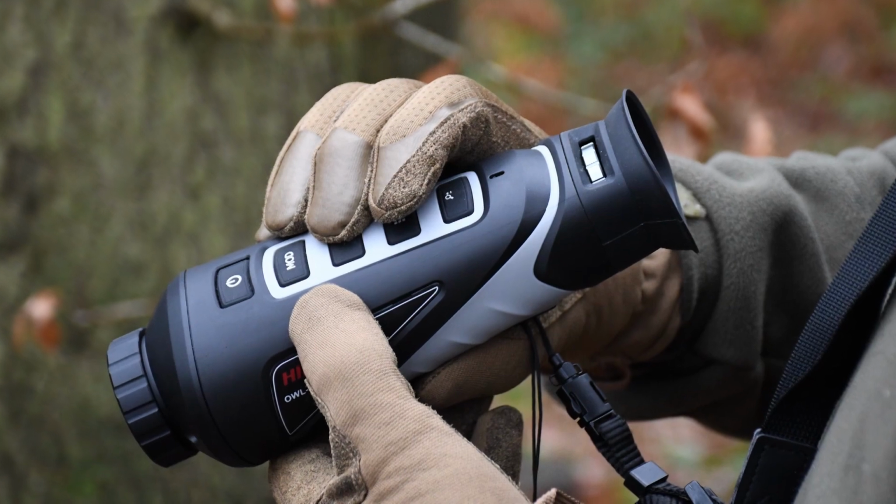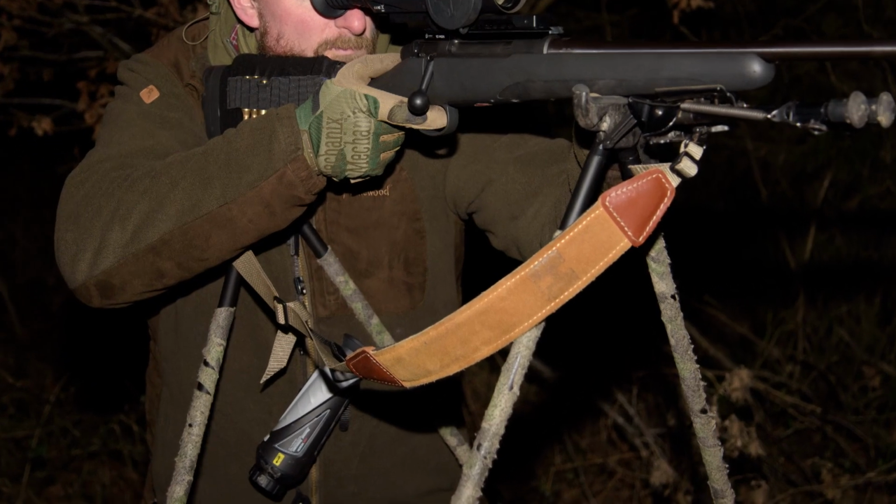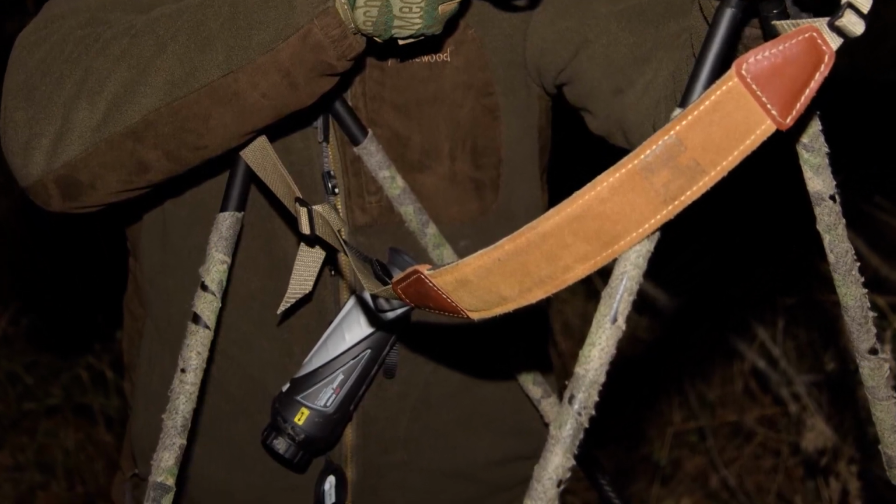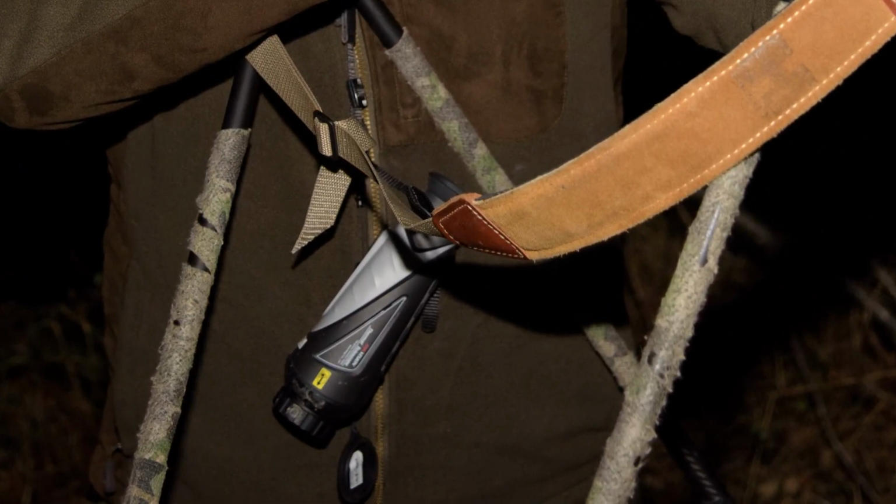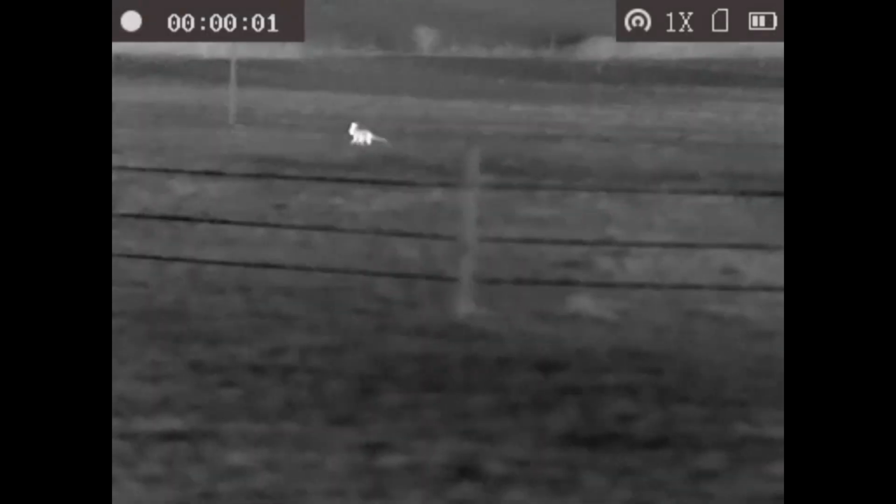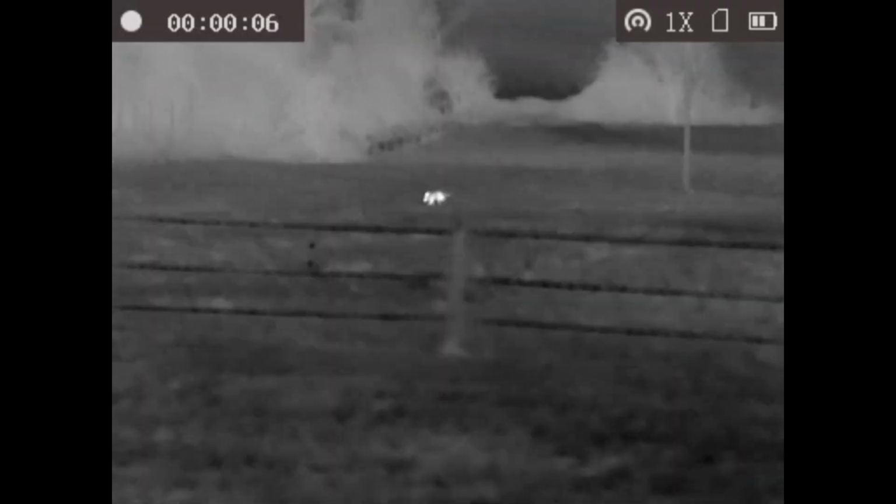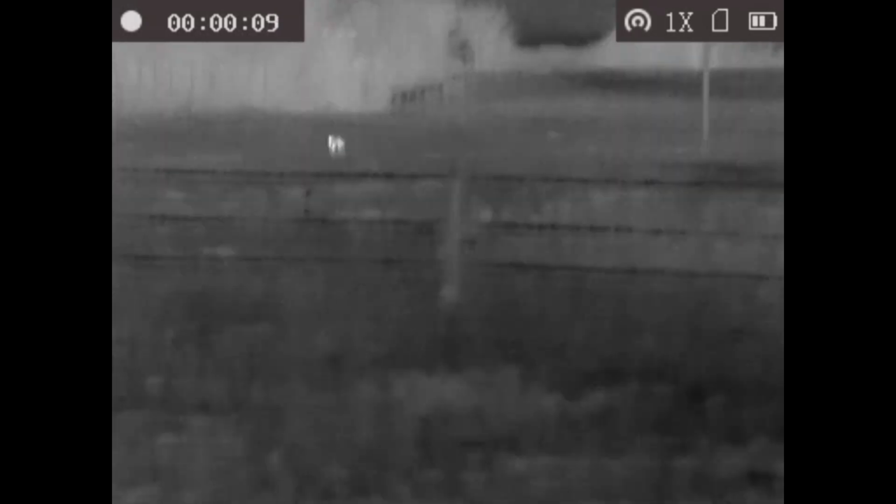Big factor for me is the fact the display screen at the back end is superb. It's got a very flat field of view and you haven't got critical eye position to keep point of focus on it. This is a significant step better than a lot of other monoculars I've used in the world out there. I've been using the Vulkan for 6 weeks now. I have to say I think it's very good value for money.